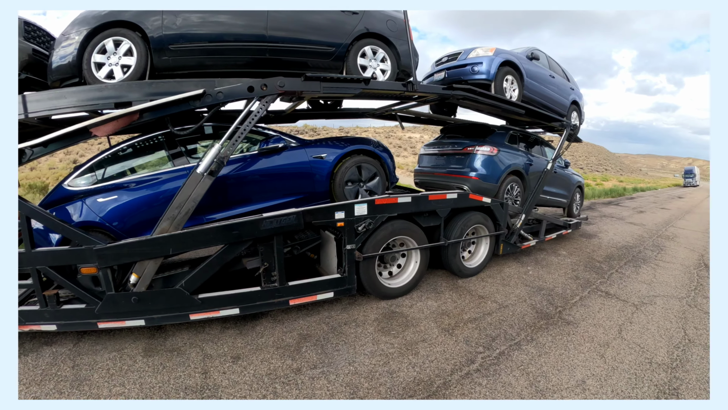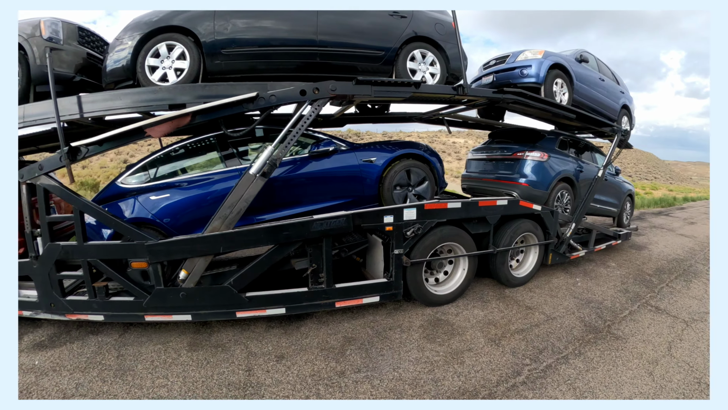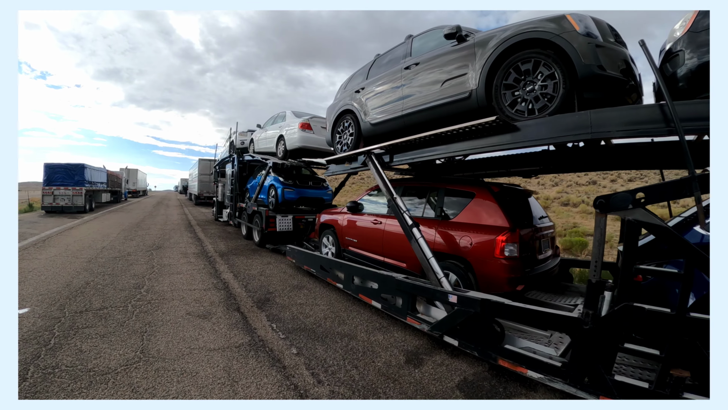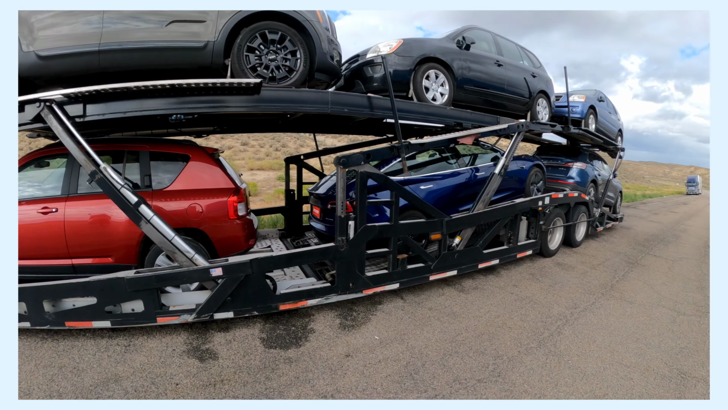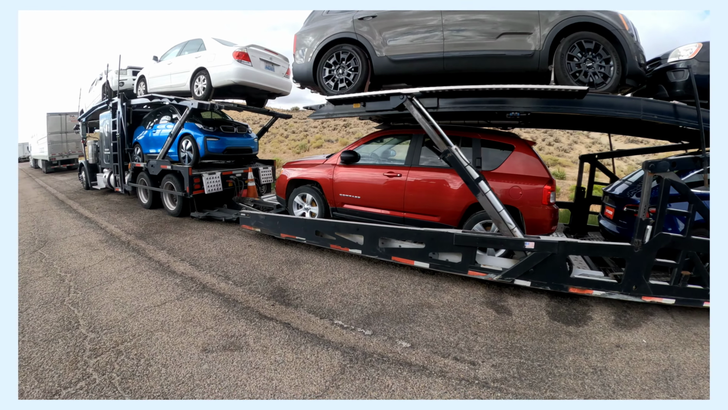I'll always take the keys out of the cars. That's mandatory. If you're getting into this and you're hauling cars, never ever leave the keys in the cars, because in the midst of driving cross country like me, you're gonna want to pull over and get some rest.